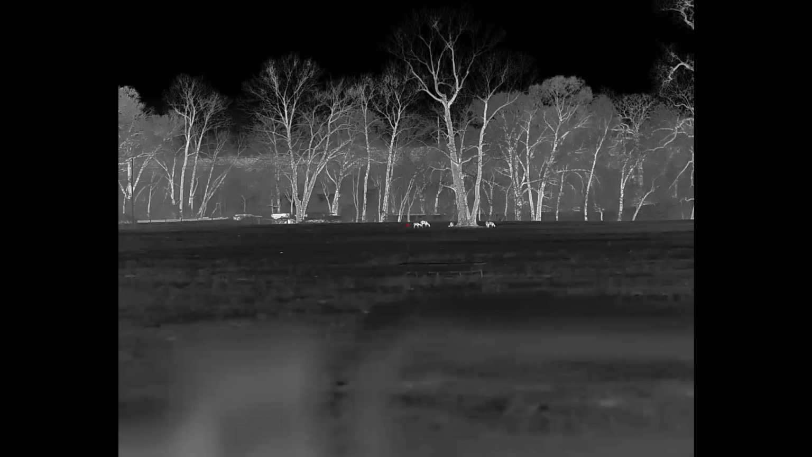Like most other iRay products, it has a 4-button layout with the ridges in between this first button and the second, but then the third one is raised up. This is going to be the menu button that's right here on this back 3, and then in front of that is going to be your magnification, which does have picture-in-picture if you want that, or you can just go to a full-size regular shooting.